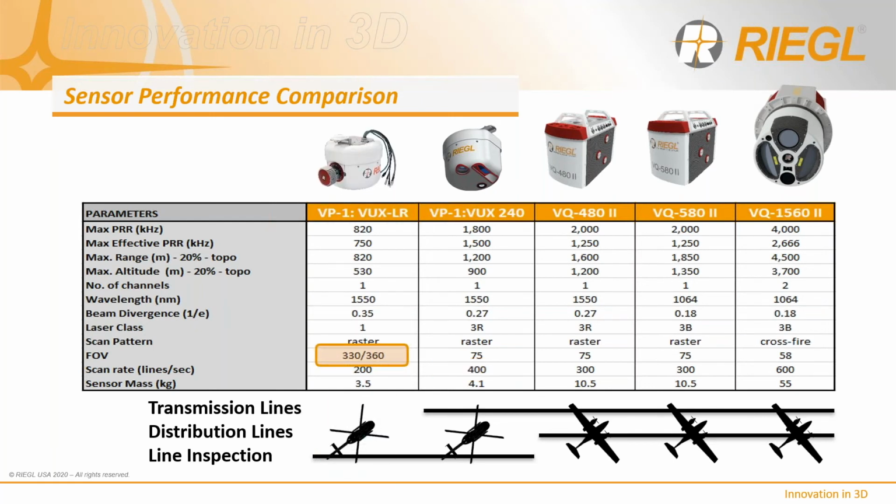Finally, the VUX 1LR is a compact sensor design used quite extensively for line inspection, largely due to its 330 to 360 degree planar field of view. It is the first survey-grade LiDAR sensor for small UAV installations where the mean takeoff weight is less than 25 kilograms. This sensor first came out in 2015, so it has a tremendous amount of field experience.